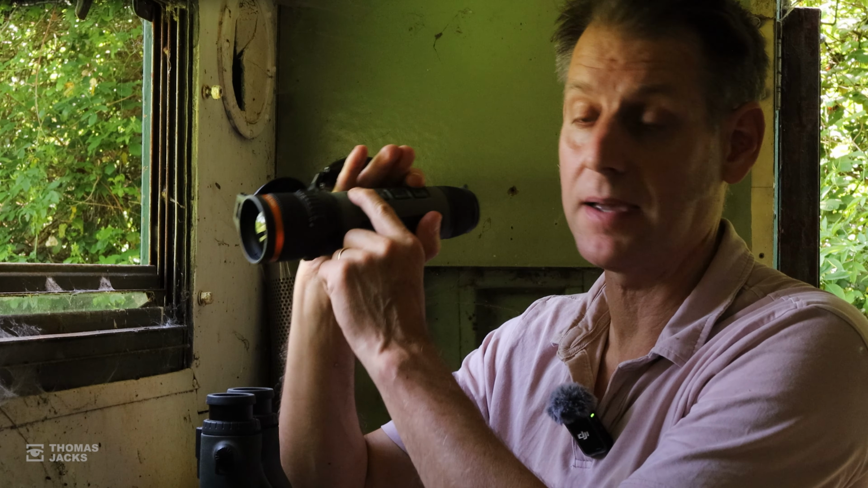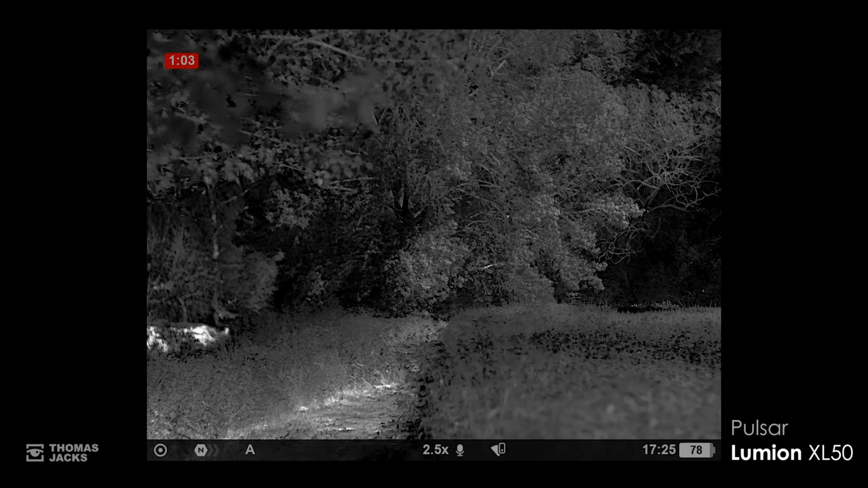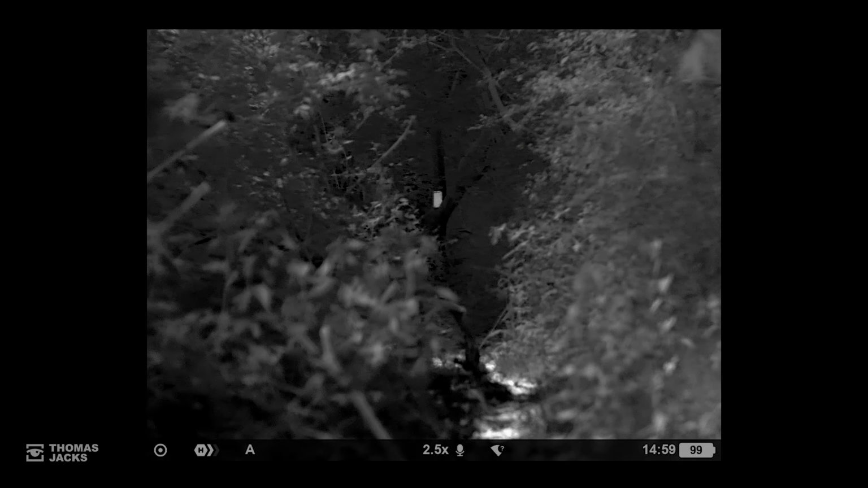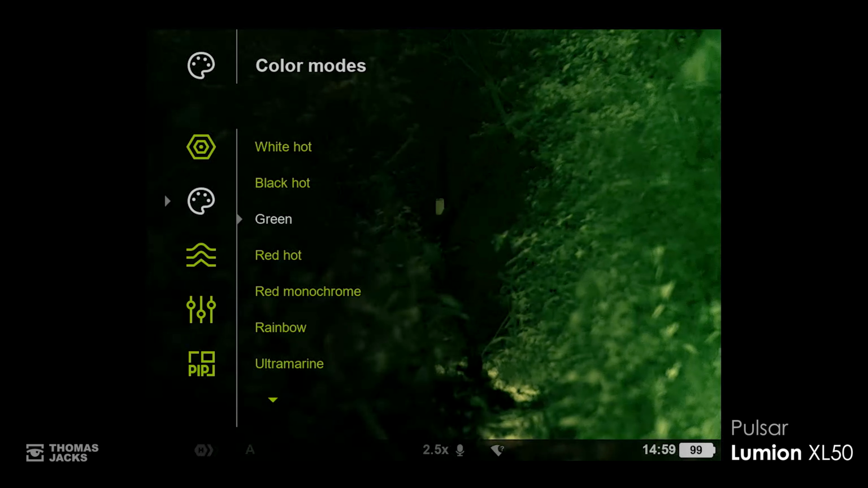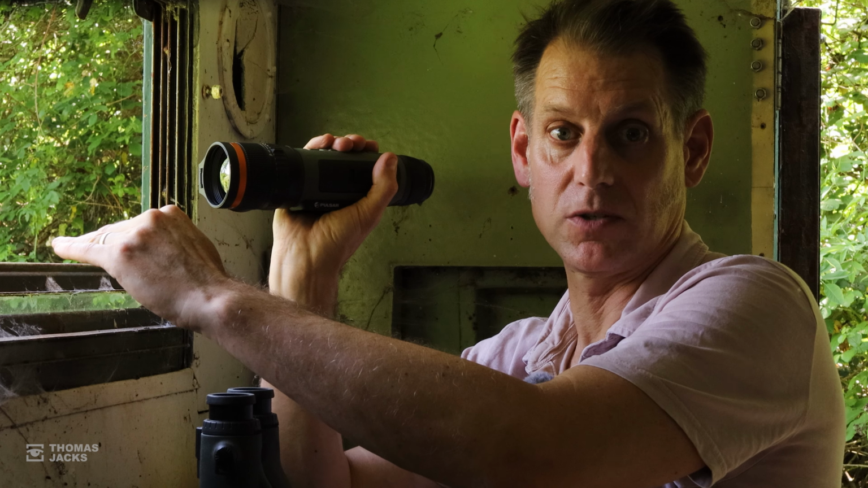And here's how to choose the right colour palette for you. When you get to a location, turn on your thermal device and point it at a tree of potential interest. Now, if you can find something warm in that tree, all the better. If there's nothing there, what you can always do is to put your phone somewhere within view at a good distance and use that as a warm object as a reference point.